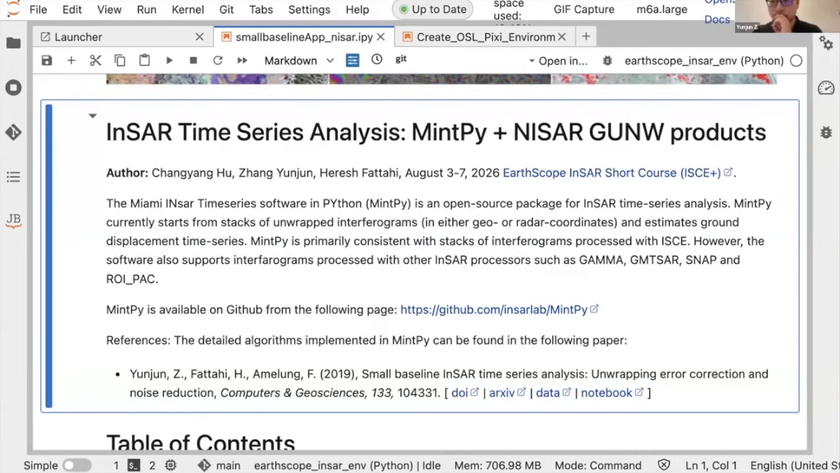See, the first ones are getting there. Once you've built the environment, make sure that you change the kernel in the notebook to the earthscope underscore InSAR underscore inf, the way it's shown on Yunjun's screen.